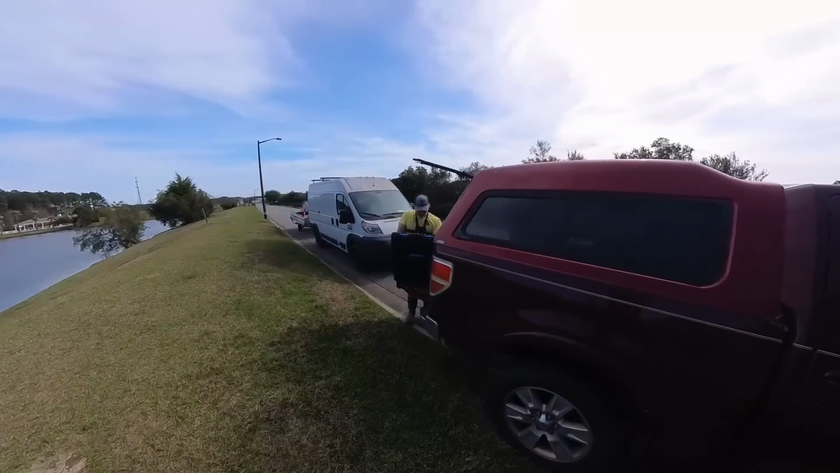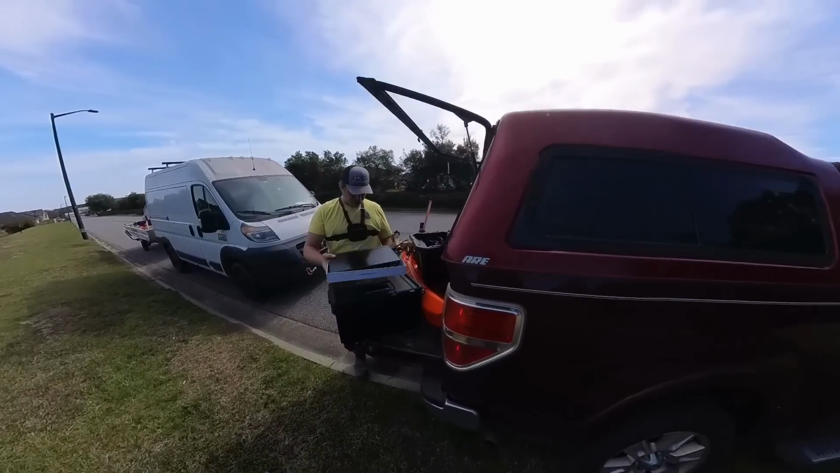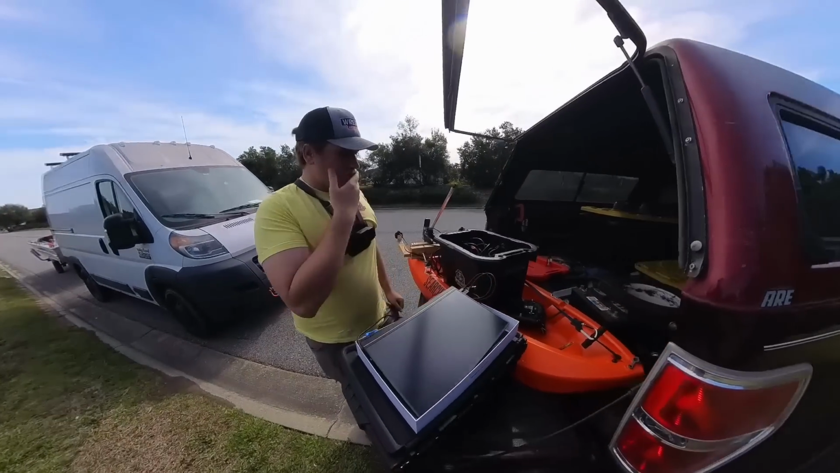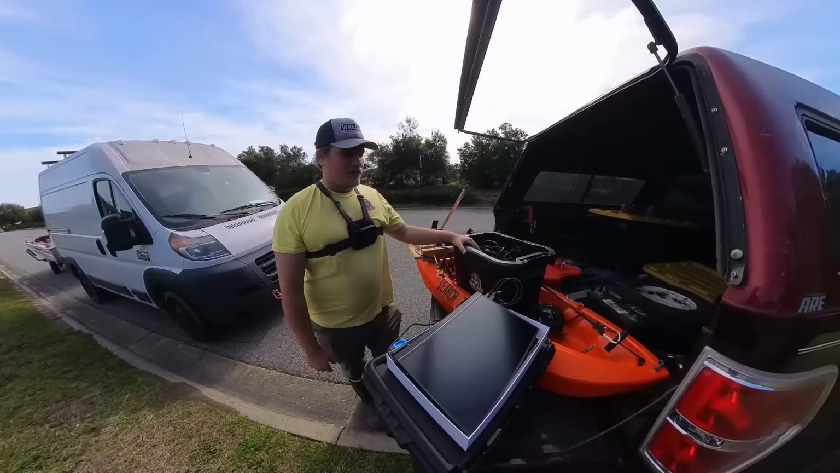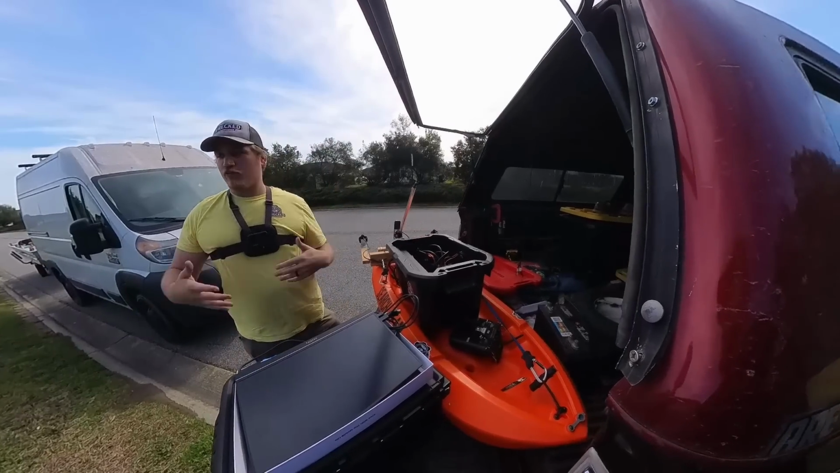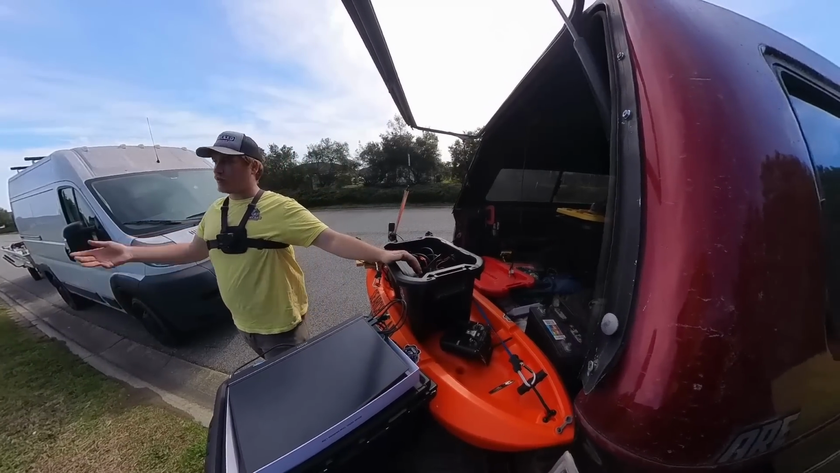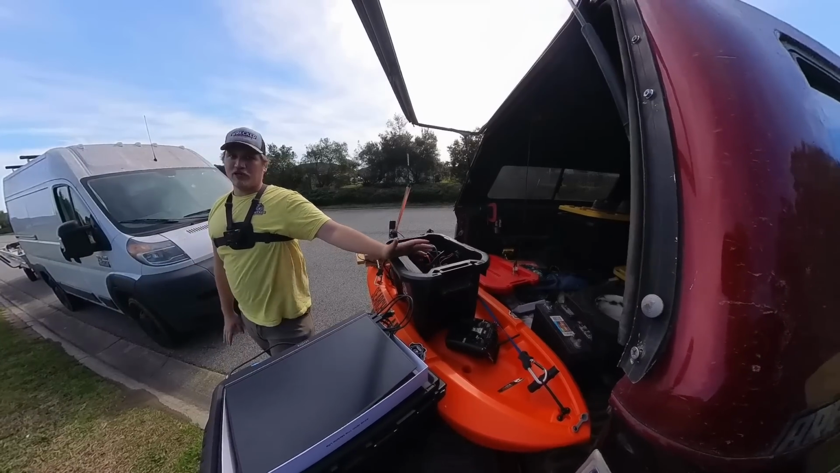So I got Adam Brown with me, as always, Adam Brown Adventures, and he has got himself a new toy, essentially. What did you do? So for a while now, I've been wanting to have a way to search these small ponds easier. You know, it's very difficult dragging a big boat and a big motor. A lot of times it can cause a big stink.